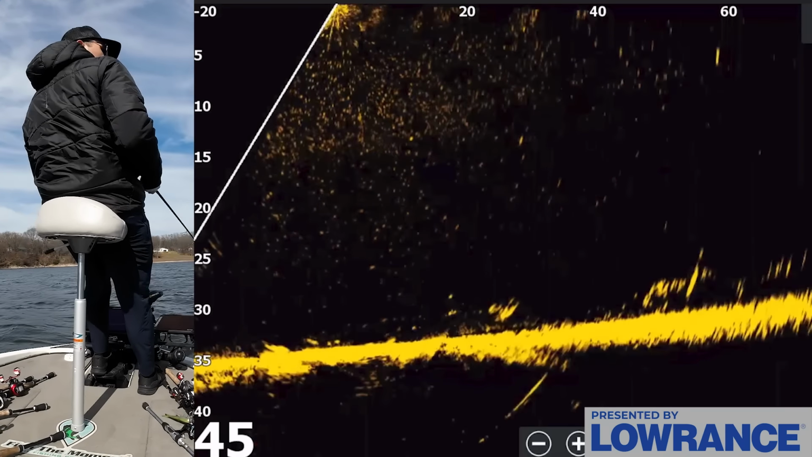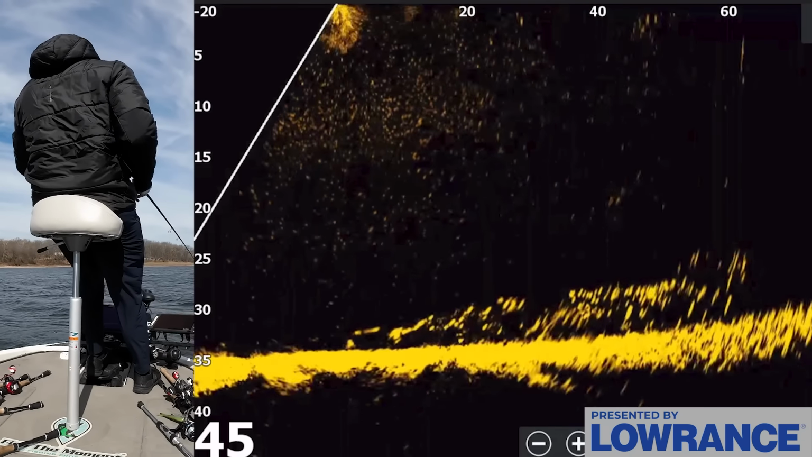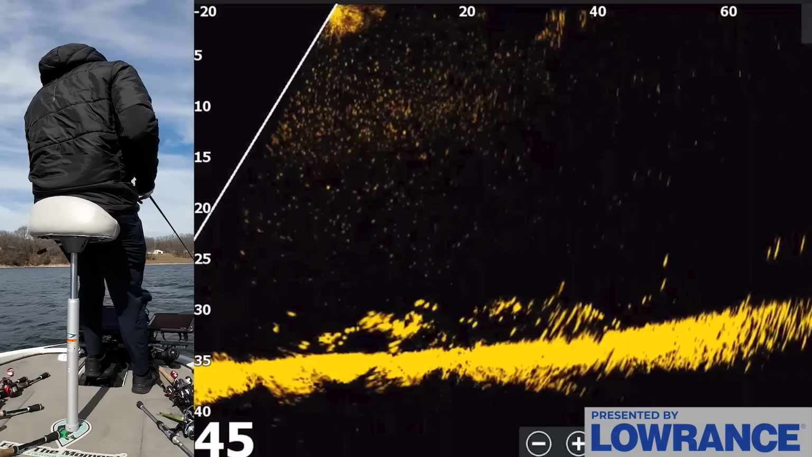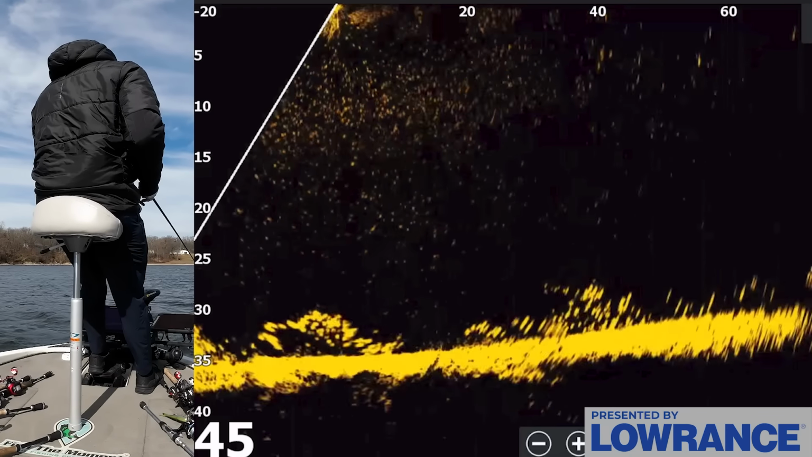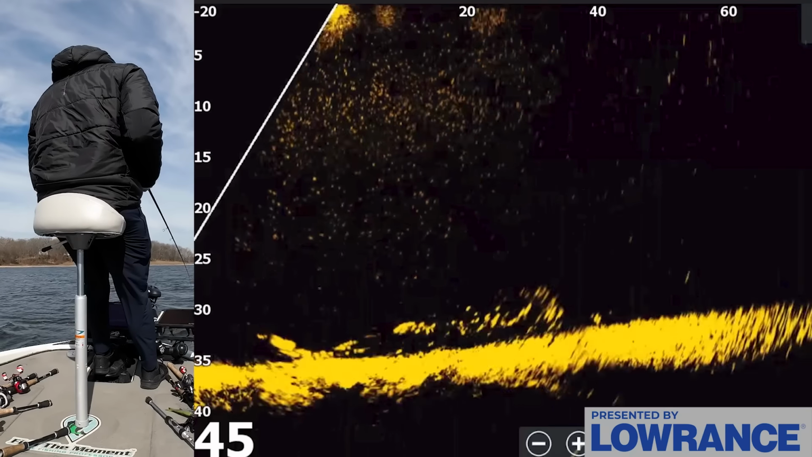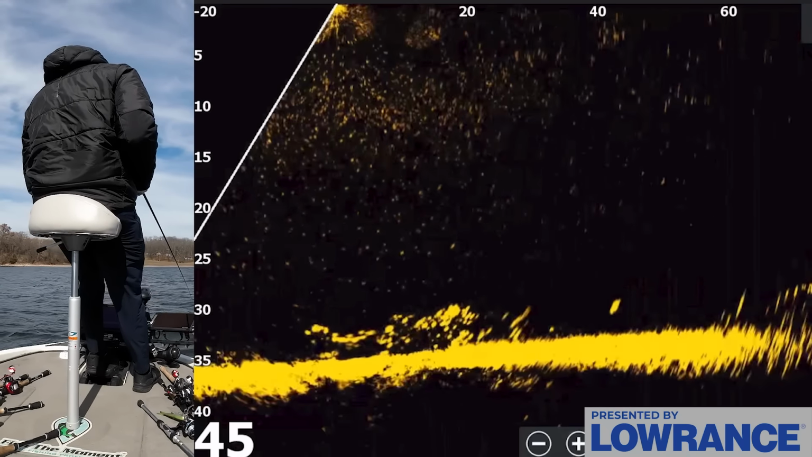And we actually dropped ourselves right in the middle of a bunch of bait, which is really cool. I didn't graph this or anything beforehand, but on this lake there's a lot of shad. And whenever you find these channel intersections, you're really likely to find some shad. Now, what I'm going to try to do is I'm going to scan around out here. What I'm looking for in particular are some bigger dots or bigger blobs that I think could be bass.